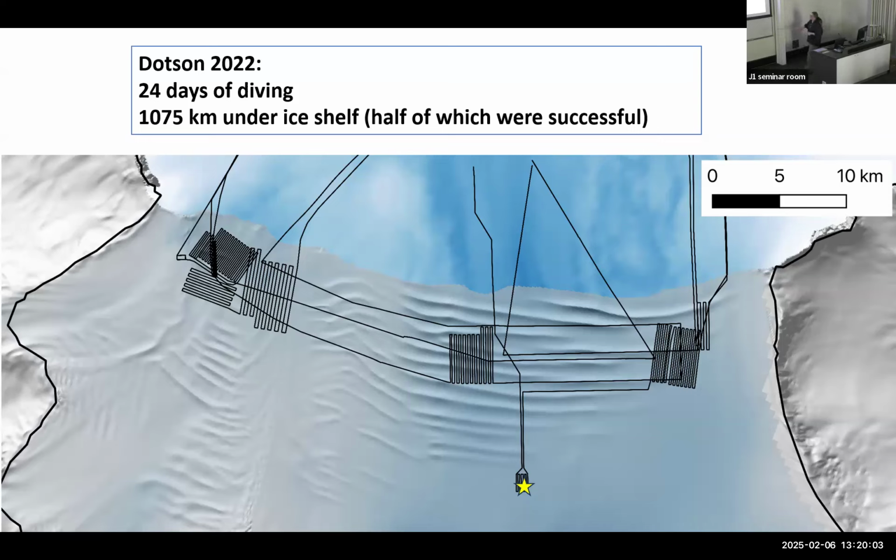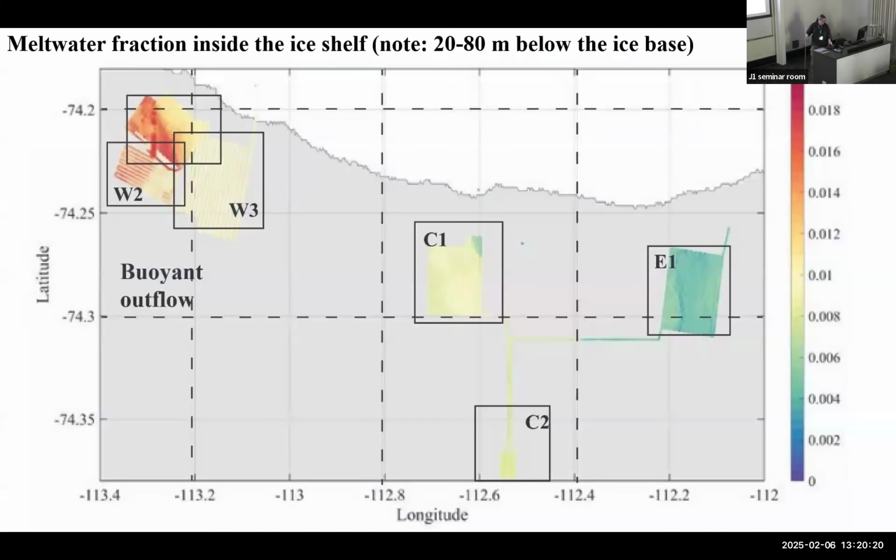And in this case, we had also got a hole drilled here. So there was a radar placed here, and there was a mooring also. So we could have some double checking there.